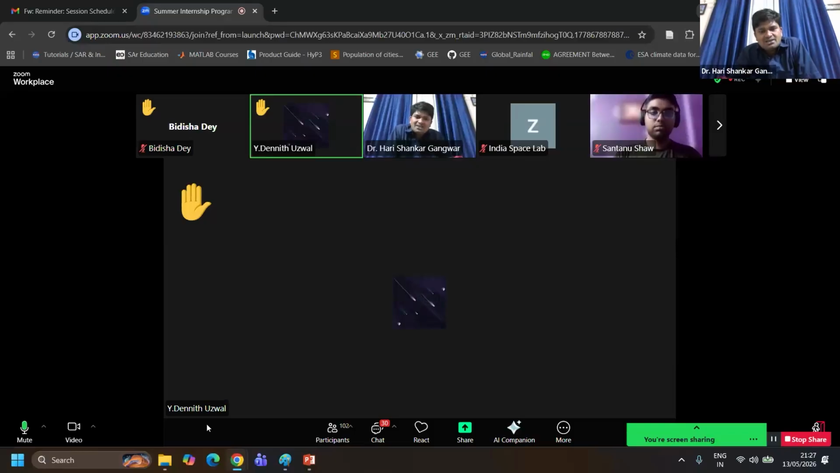ISRO Space Science Data Center. The full form is ISRO Space Science Data Center. From that site, you can take the data of Mars or the Moon or any other foreign satellite data sets. Those data sets are also available. Okay, so this is for ISRO.